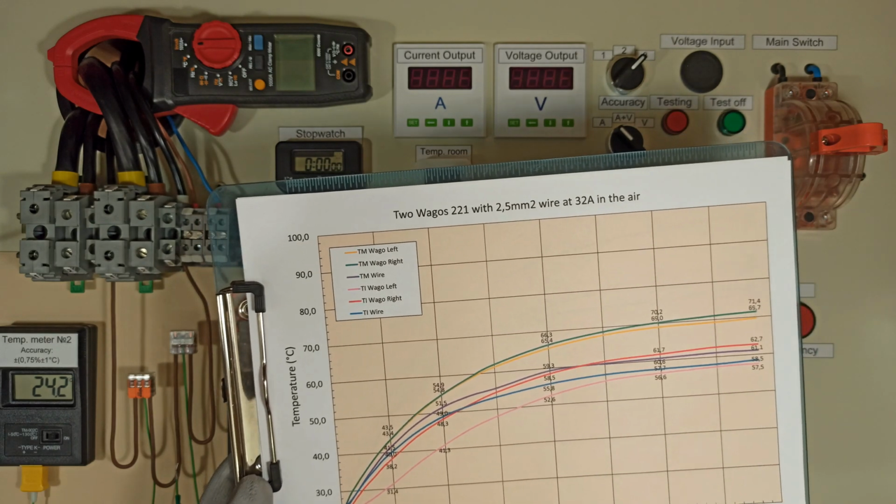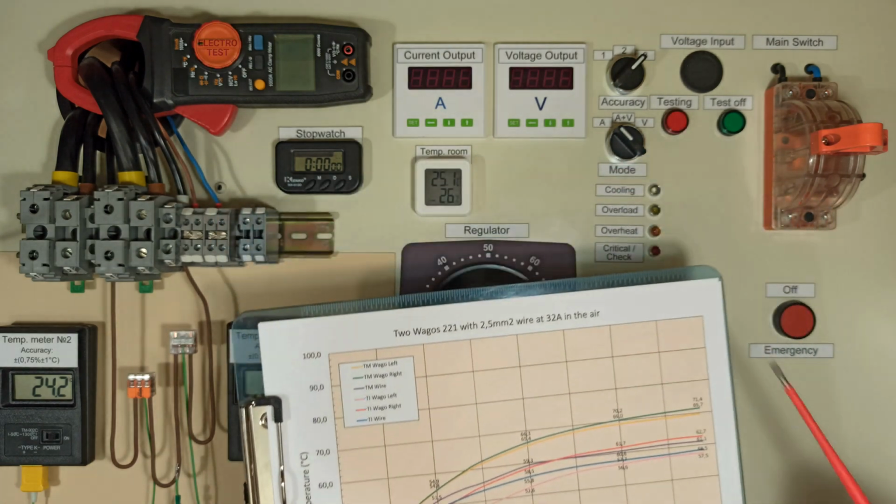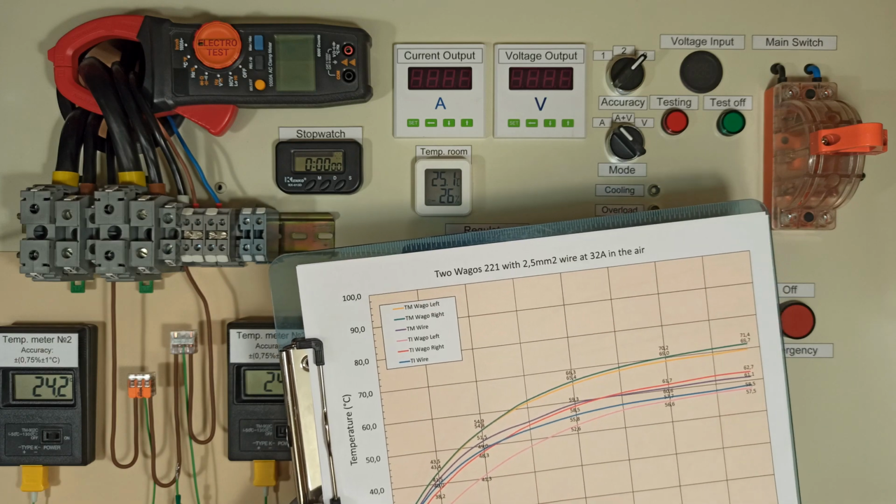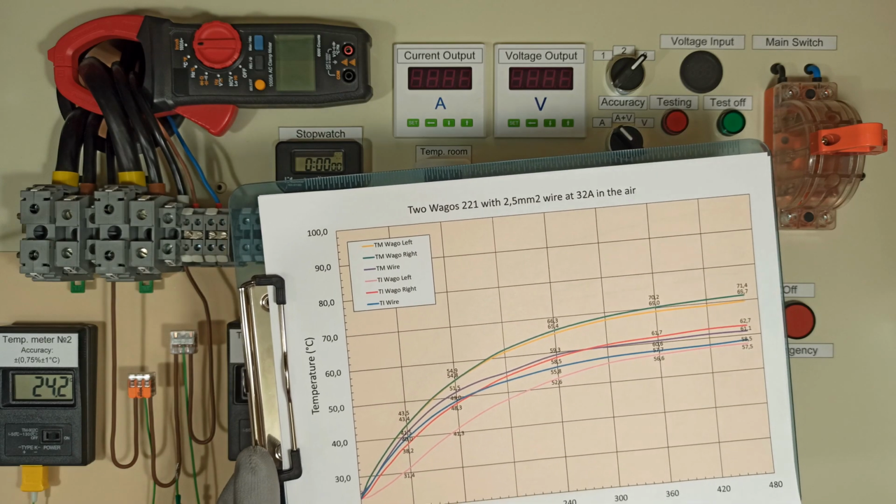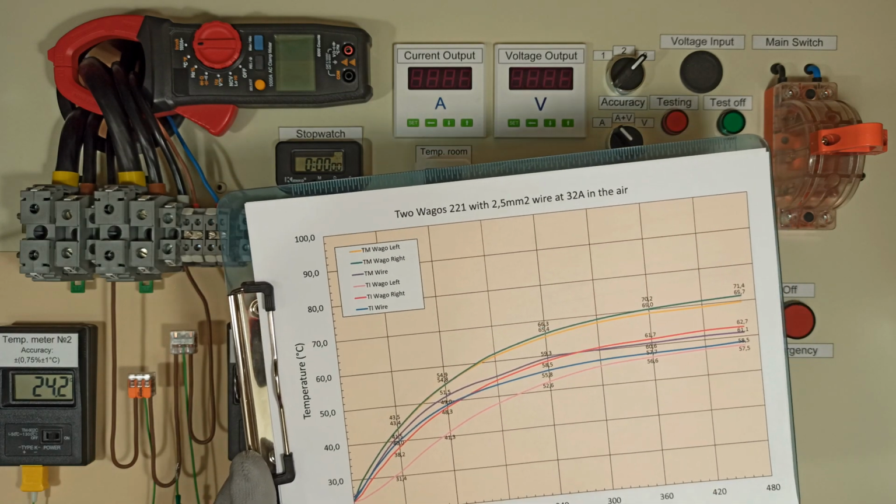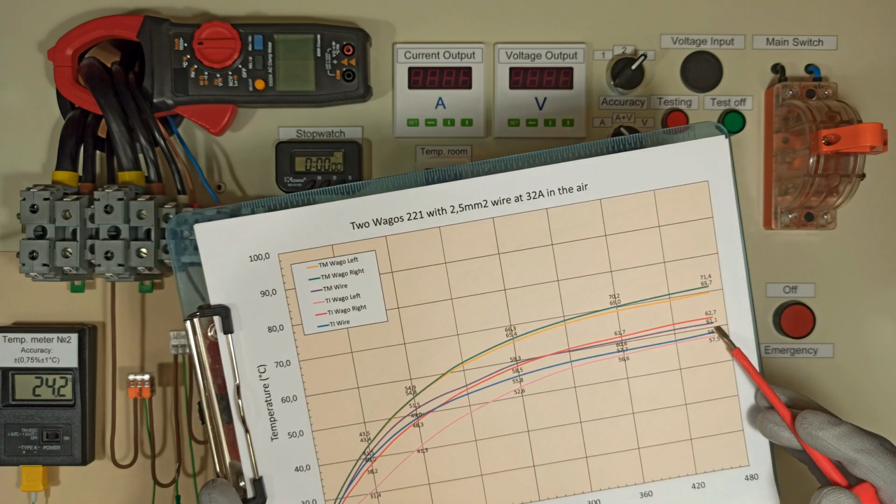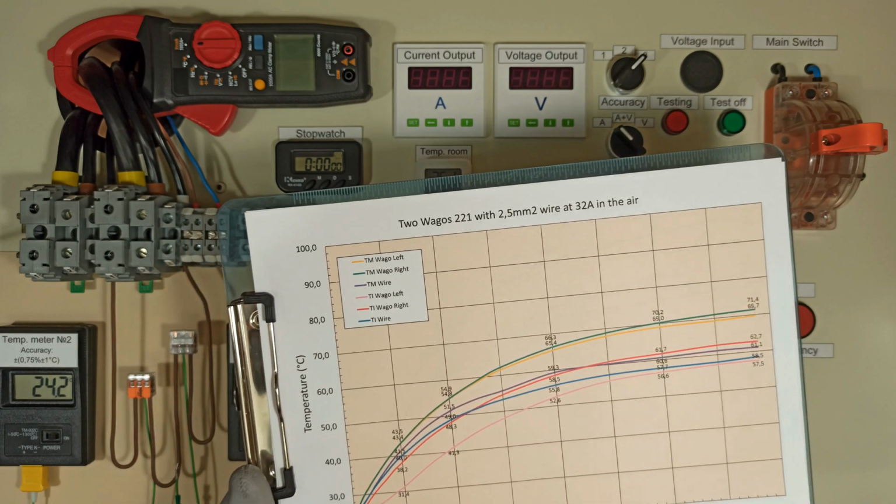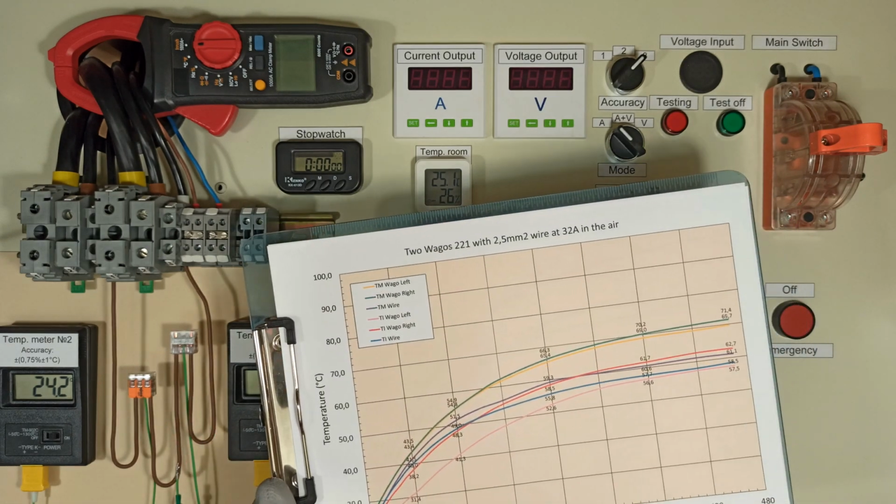However, it's important to note that all the tests were conducted in the air at the temperature of 25 degrees Celsius. These are easier conditions since the test circuit has natural cooling. In the next video, I will conduct tests in a closed electrical box. The maximum wire temperature in this test was 61.1 degrees.